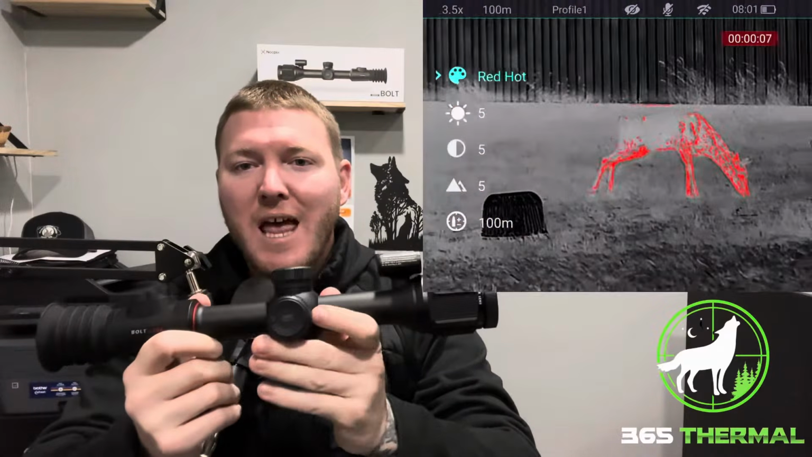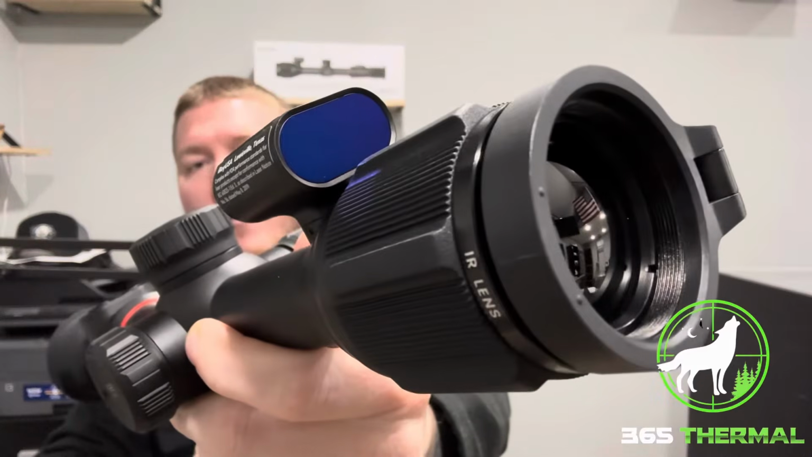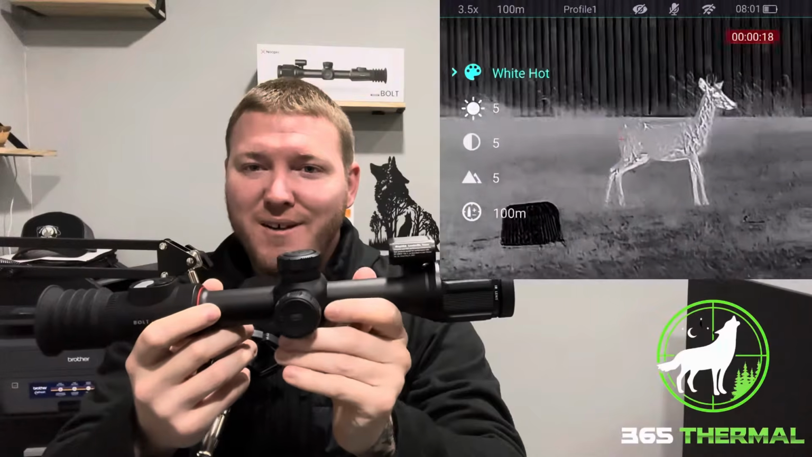Nocpix Bolt L35R. That's right, L35R. The R stands for rangefinder. Got this nice little laser rangefinder top mounted right here, and for the price, it's a good one. So let's check it out.